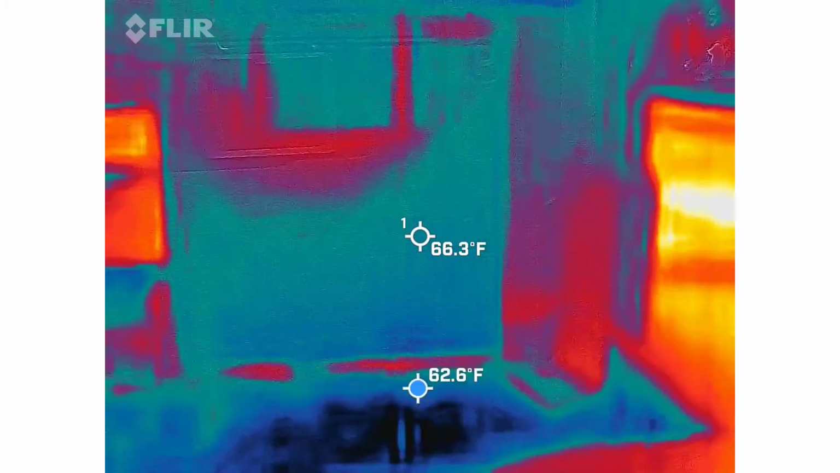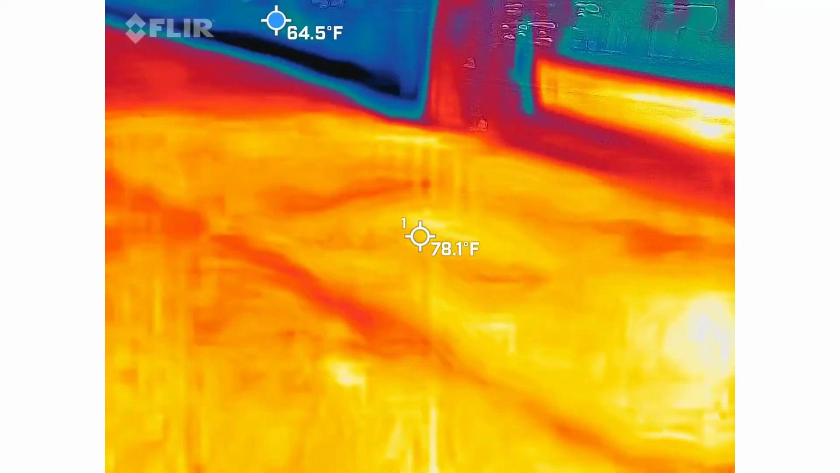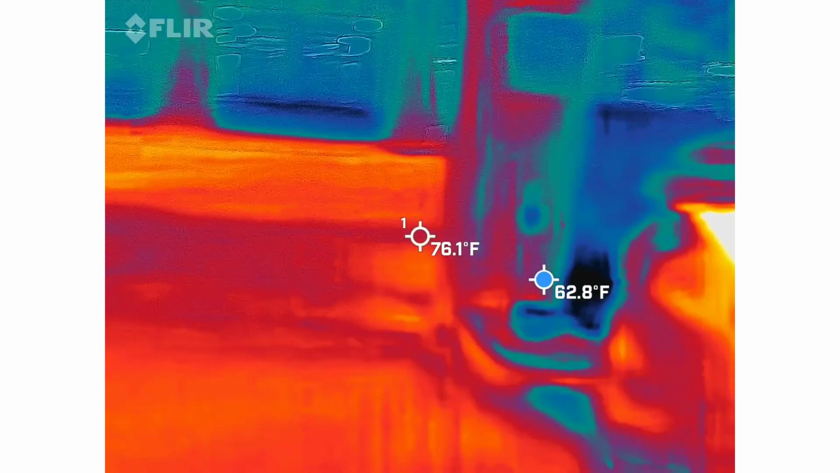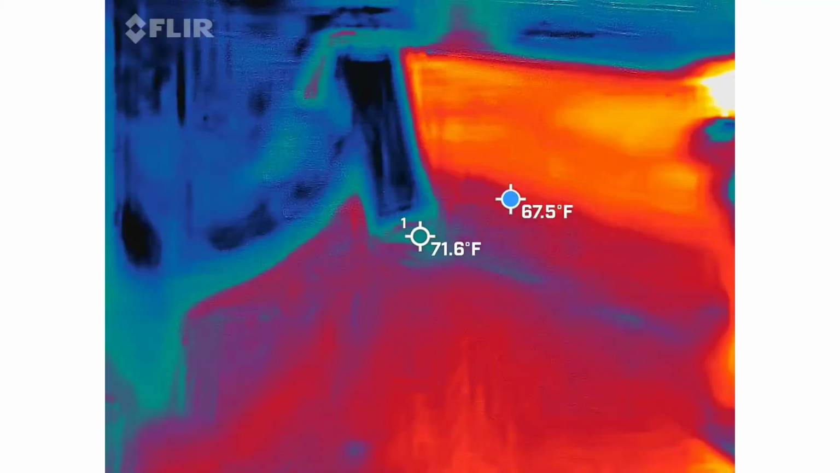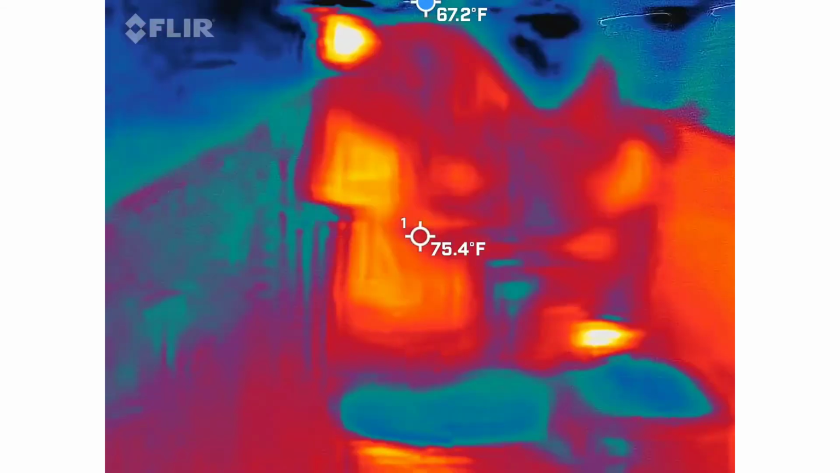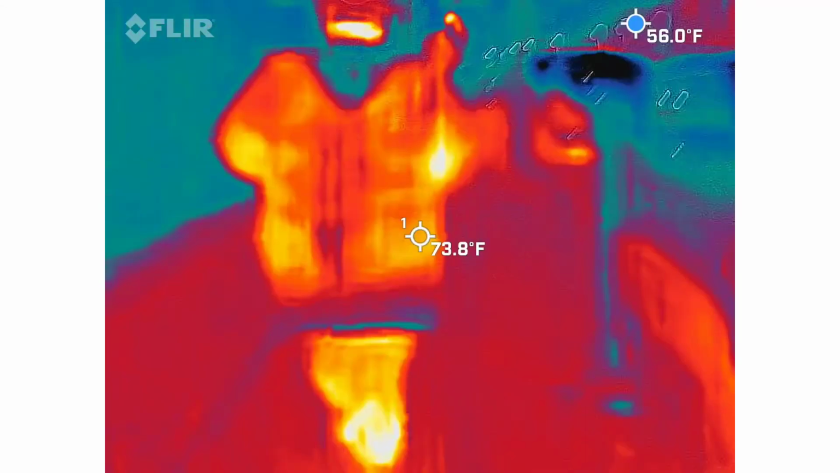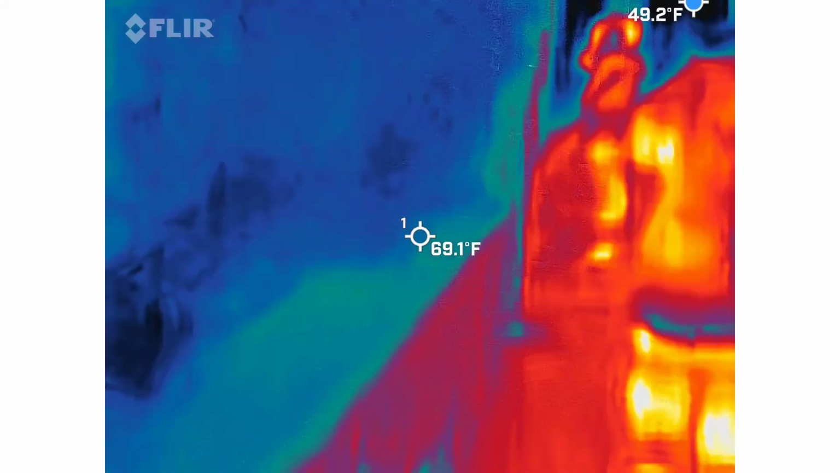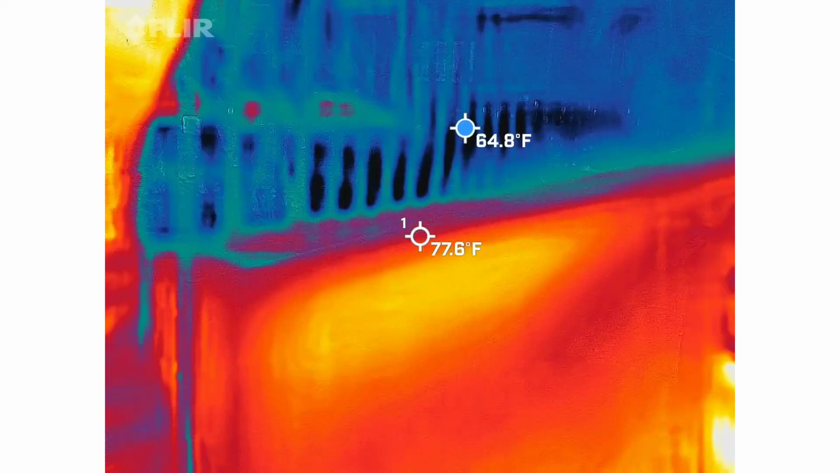Air conditioned, hottest thing in the world. You're getting a lot of stuff there. What was the name of the Jack show?